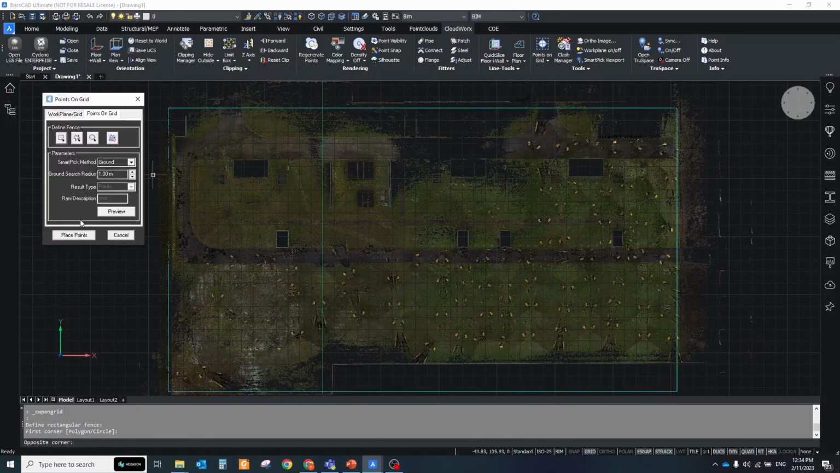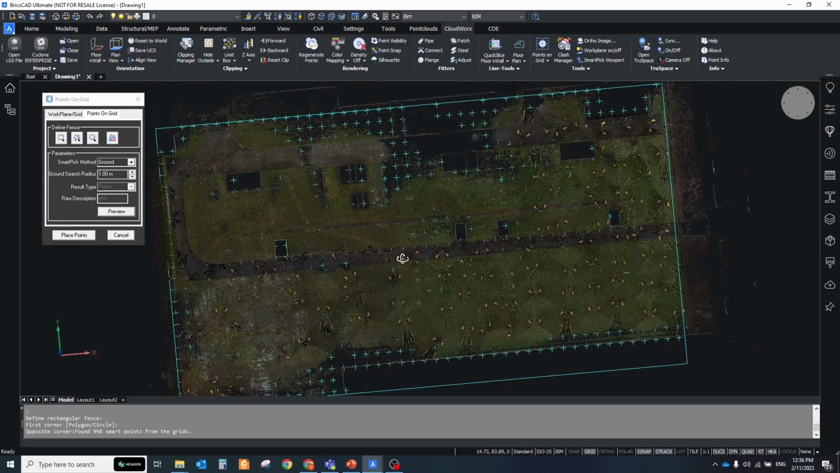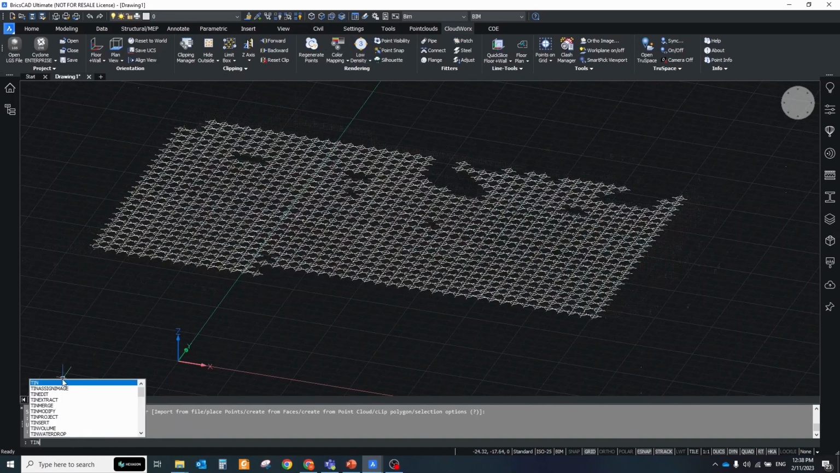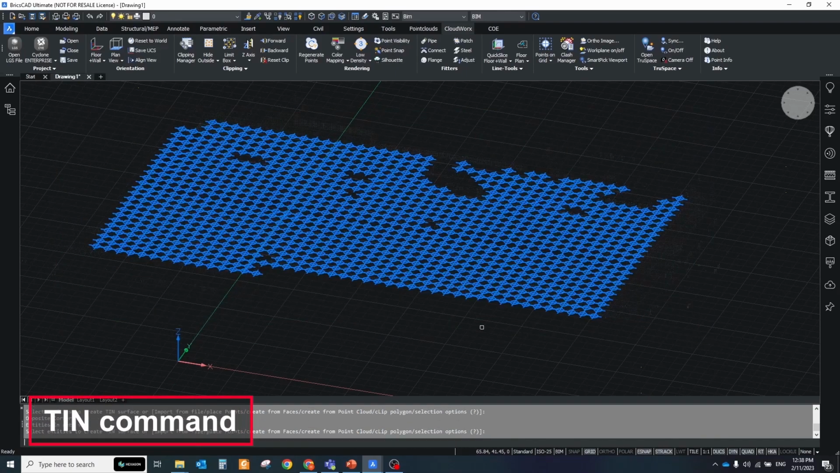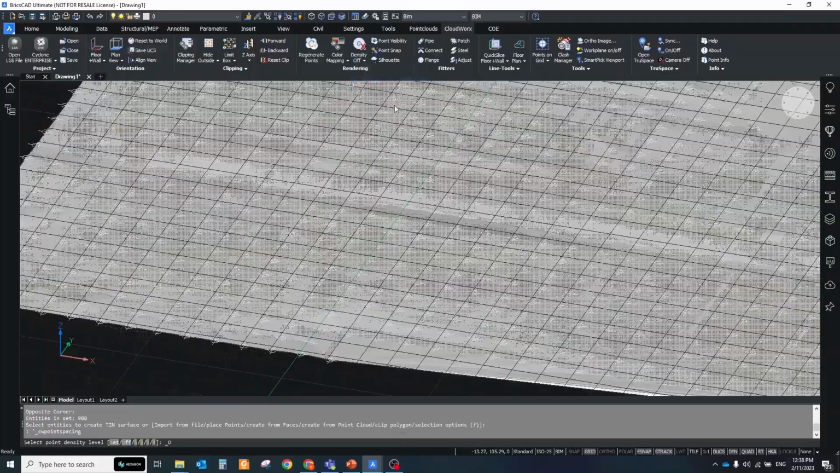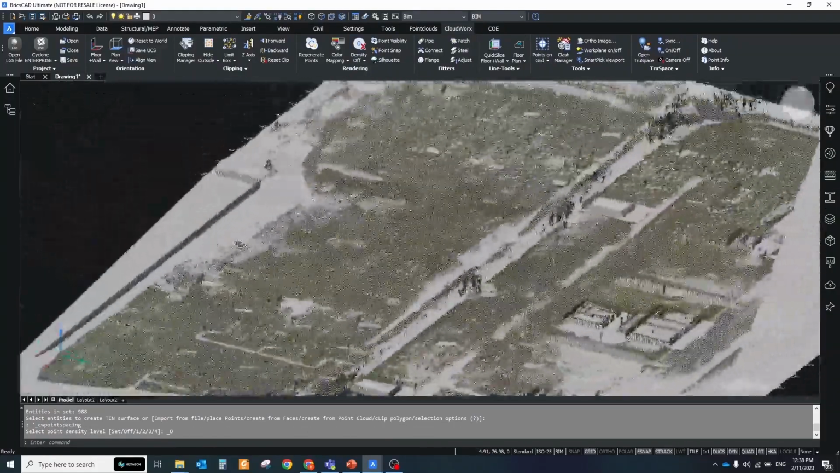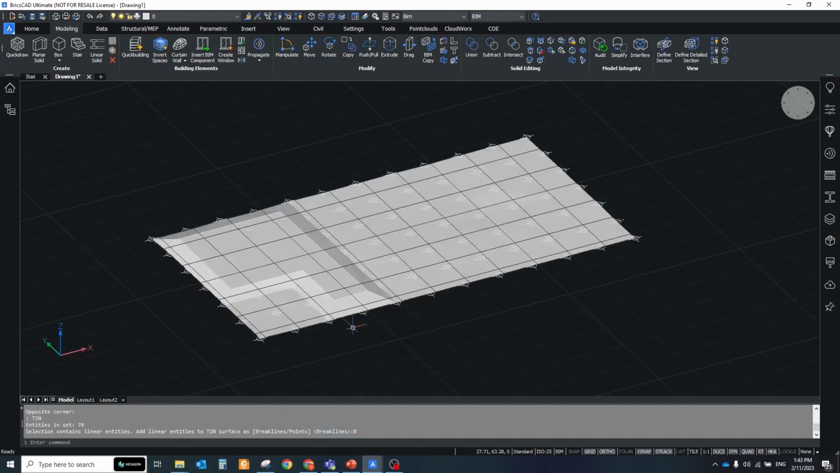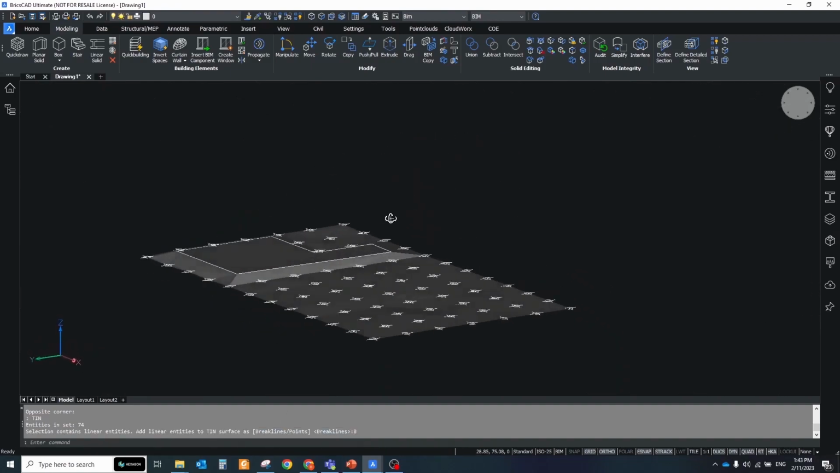Click Place Points. Preview is not required, however it will temporarily show where points will be placed. Then type the TIN command in the command line, select all extracted points and press Enter. BricsCAD will generate the TIN surface based on these points. You can also use polylines for the surface generation to add clear break lines and curbstones.